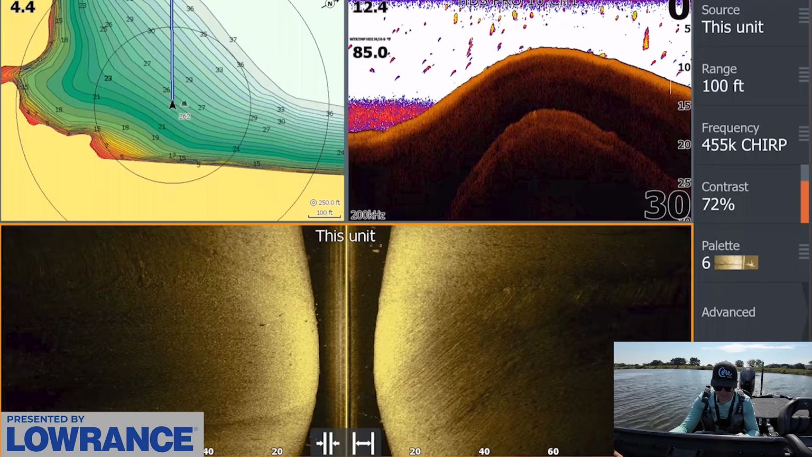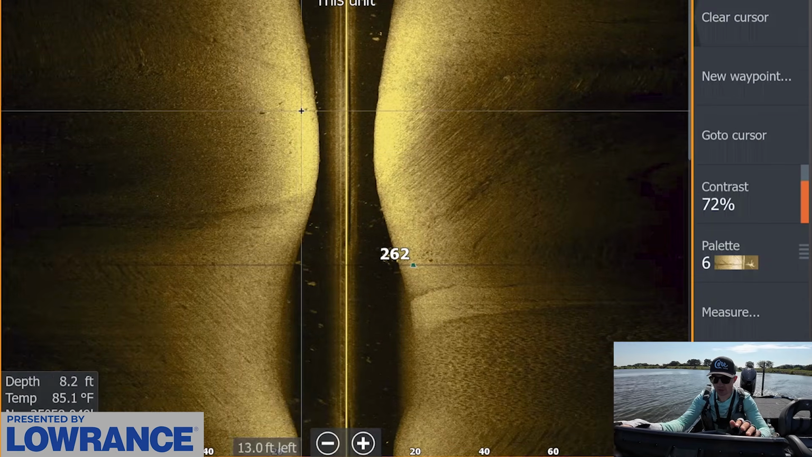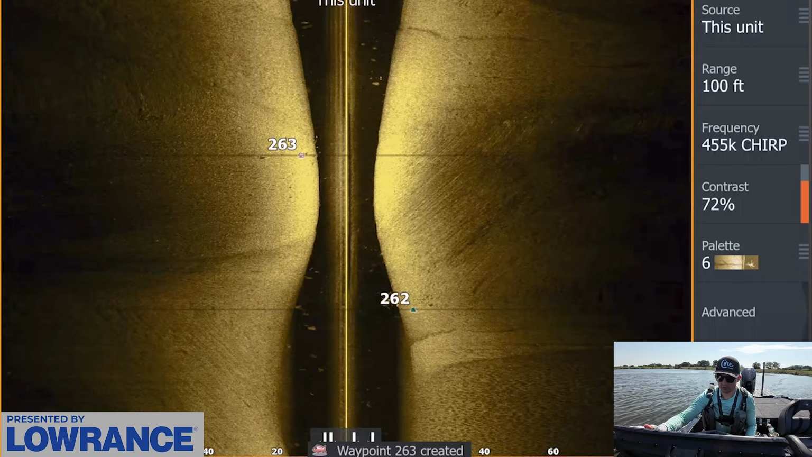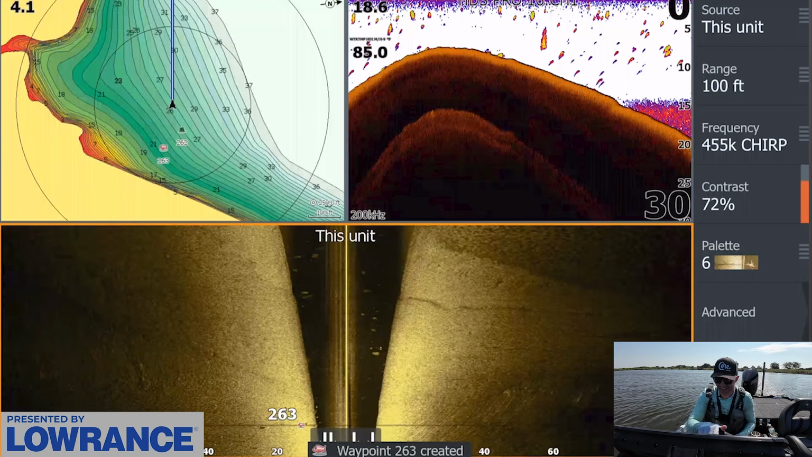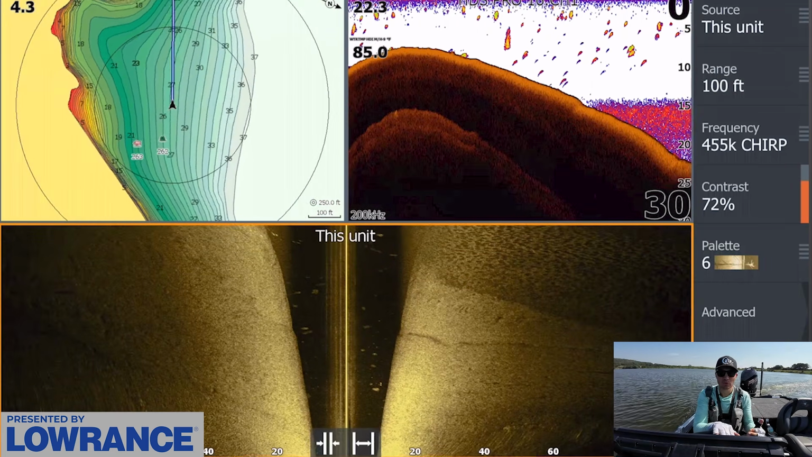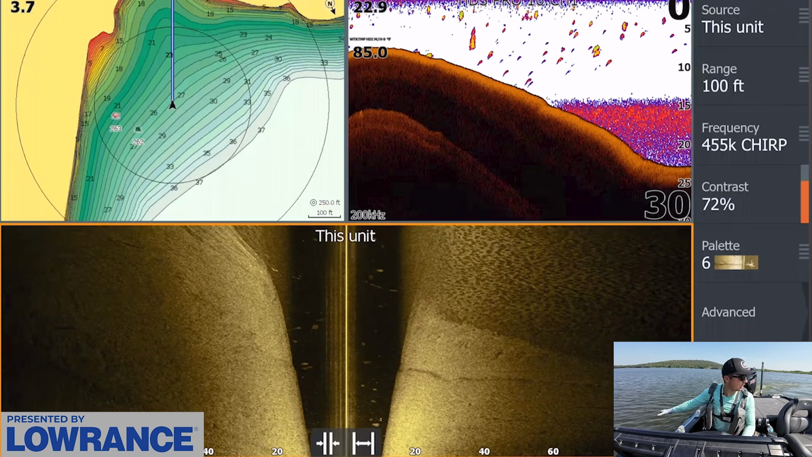We can see them a little bit better on the side scan view. You can see them right in here. There's a handful of fish. We're just gonna mark these with the fish icon. Again, don't know exactly what we're getting into today, so we're just gonna mark a little bit of everything and just see. I like the fact that you have a brush pile right there with some shad, and there's a nice drop off. Obviously, we just dumped right in the channel.